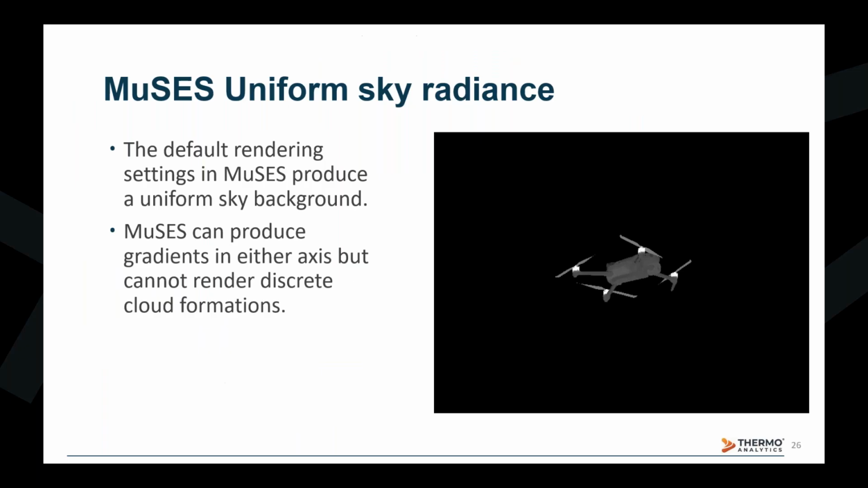Training AI/ML algorithms to identify vehicles based on their thermal signature is a complicated task. It is just as important to identify what is the subject in a scene as it is to identify what isn't the subject. Training an algorithm with a dataset of uniform background renderings, such as the ones that MuSES provides, does not typically provide the context necessary to distinguish the subject from the background.